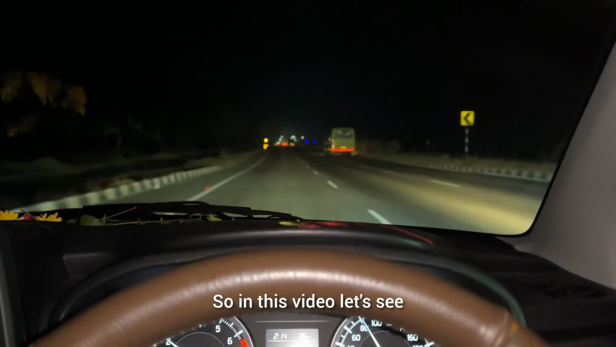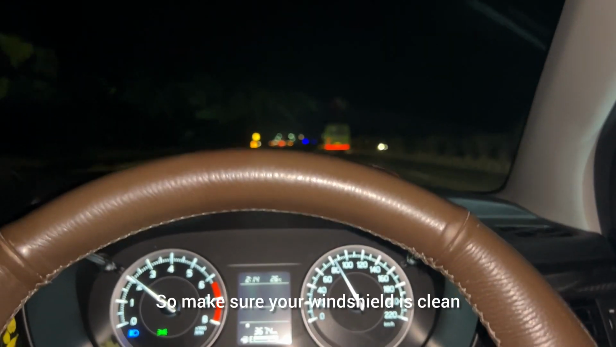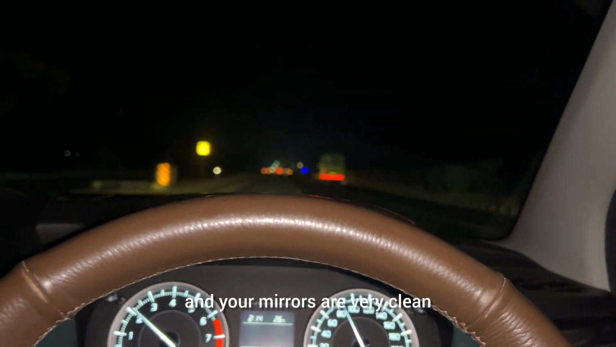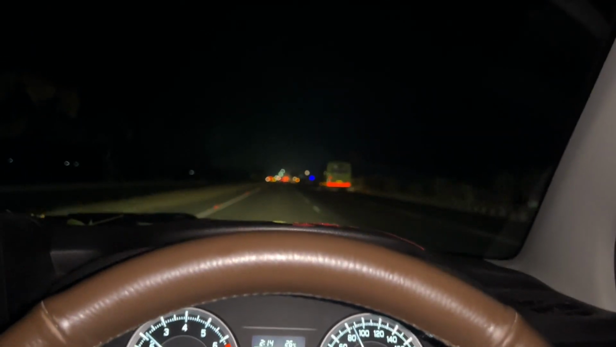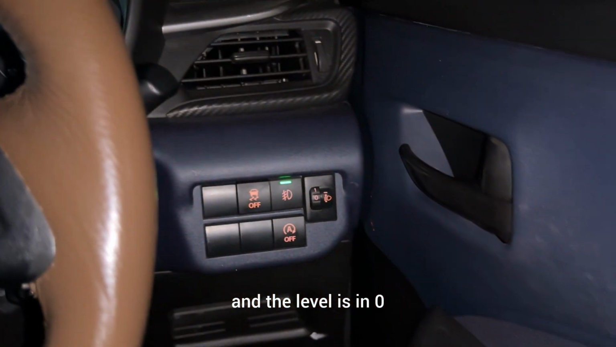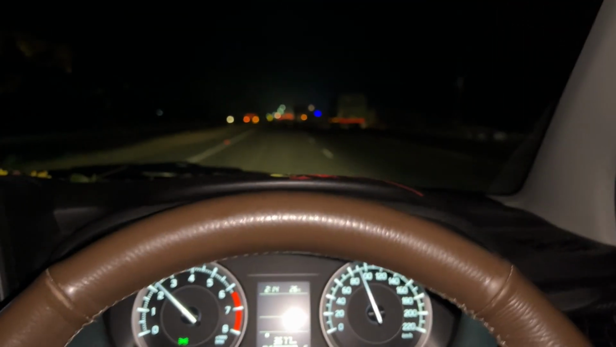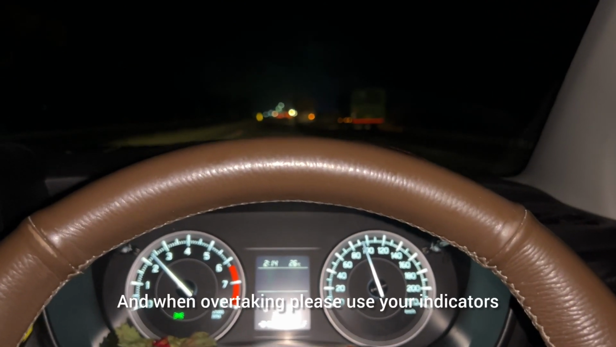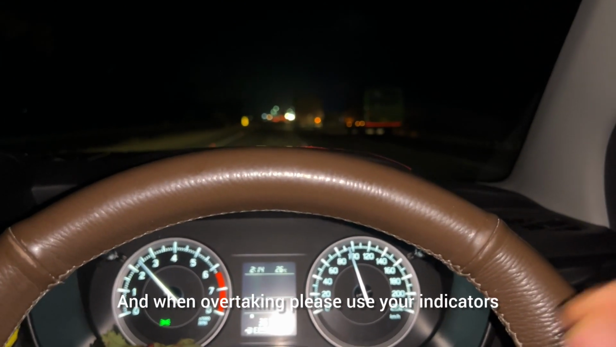So in this video, let's see how to drive at night time. Make sure your windshield is clean and your headlights and your mirrors are very clean, and make sure you have your low beams on and the level is at 0, so you get a wide spread of the light. And while overtaking, please use your indicators and never miss it.